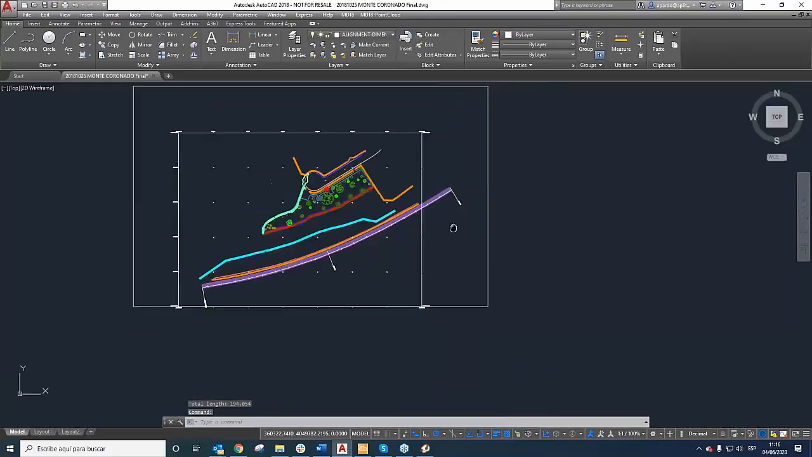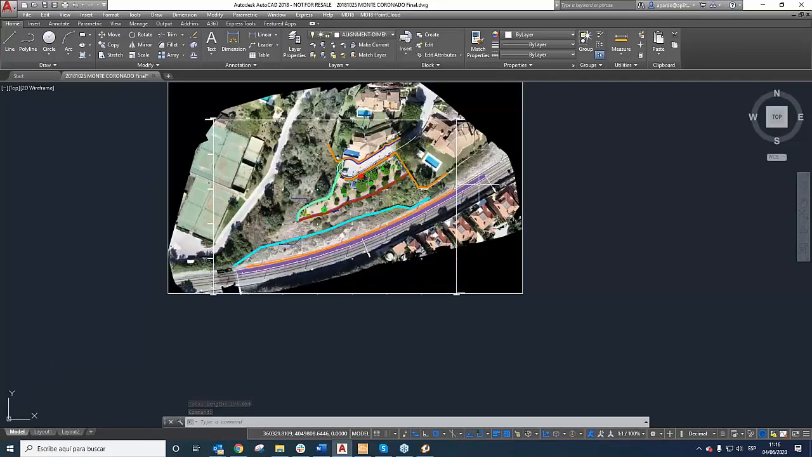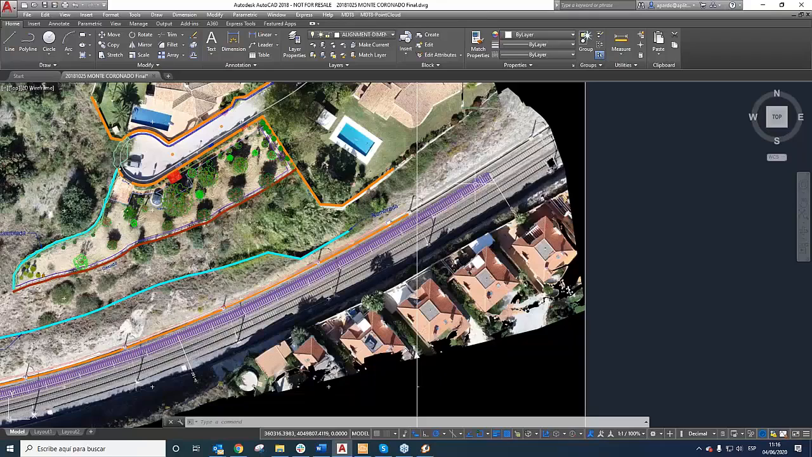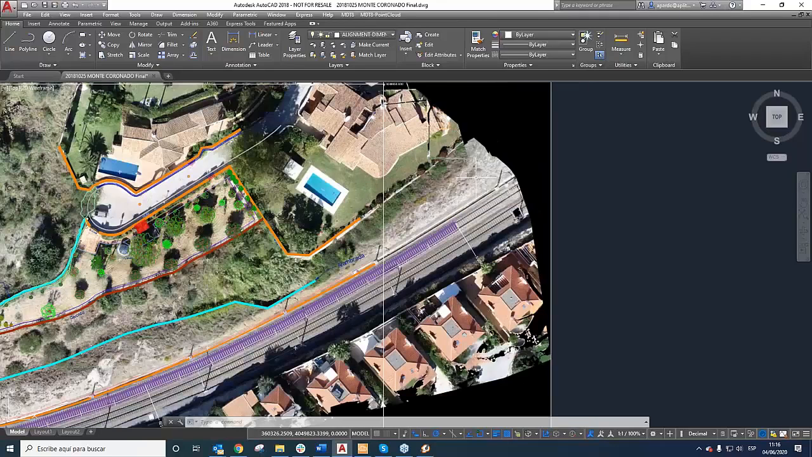If you see, there is the new alignment that we are going to send to the point cloud to analyze the real trench. Now if you look on the top, we can find the menu of the point cloud where we can run the point cloud.